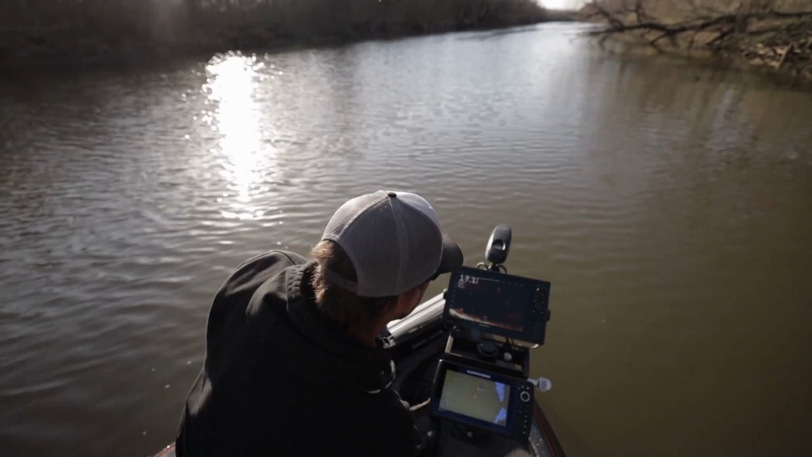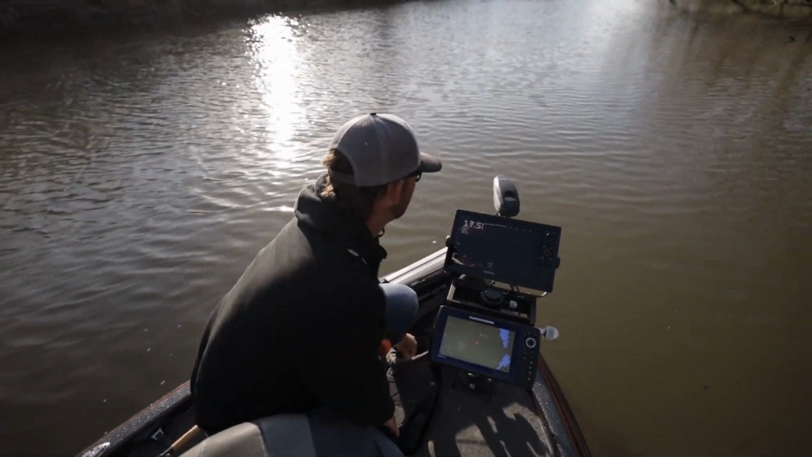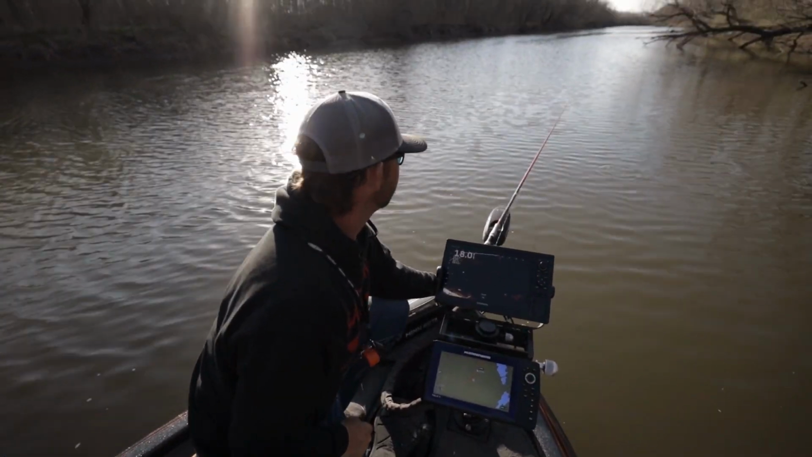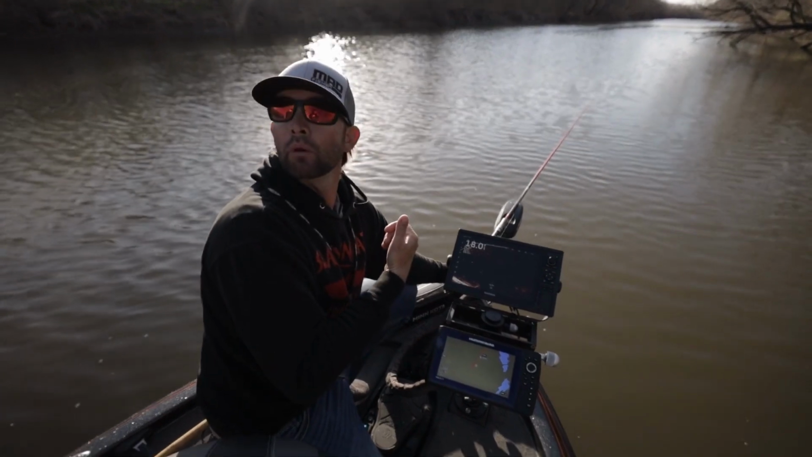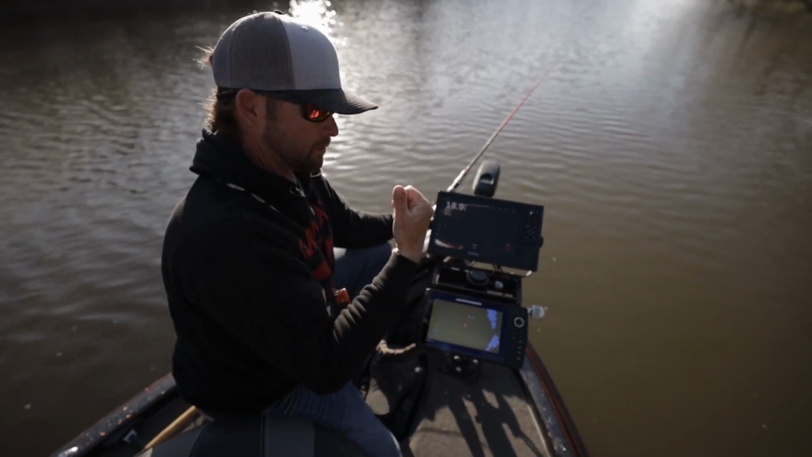So on the screen, the transducer is mounted on the shaft of the trolling motor. Notice the head of the trolling motor turns. So this is our imaginary arrow. Everything we do is going to be on the downwind side of our target. So we're going to fish with the wind in our face, that's our brakes.